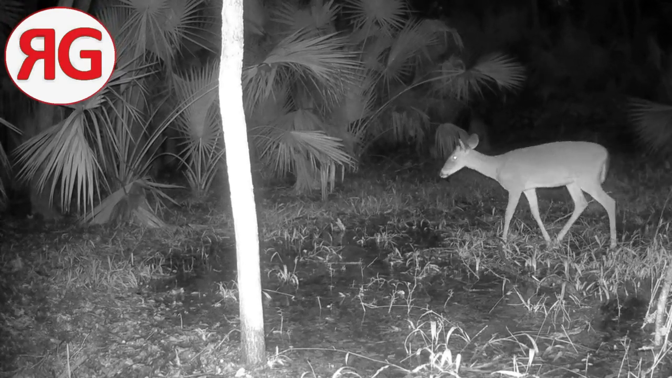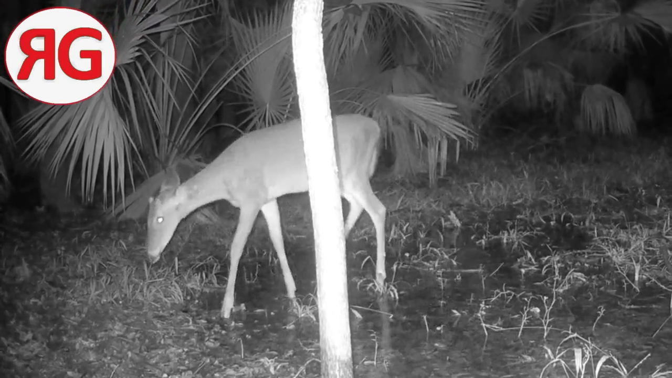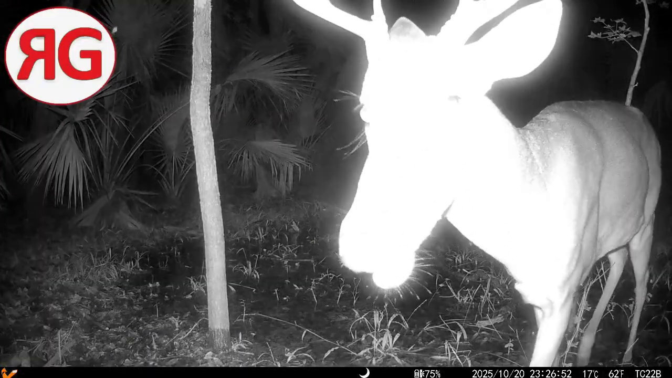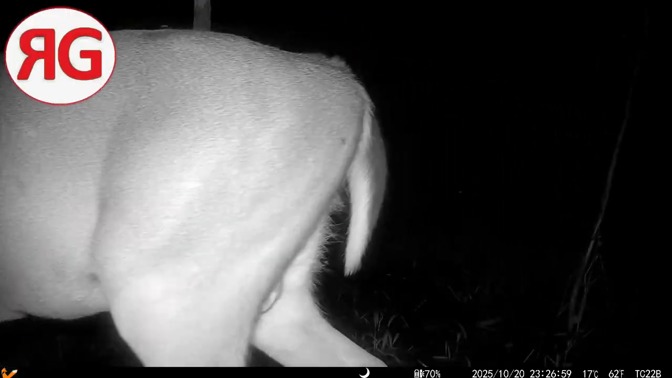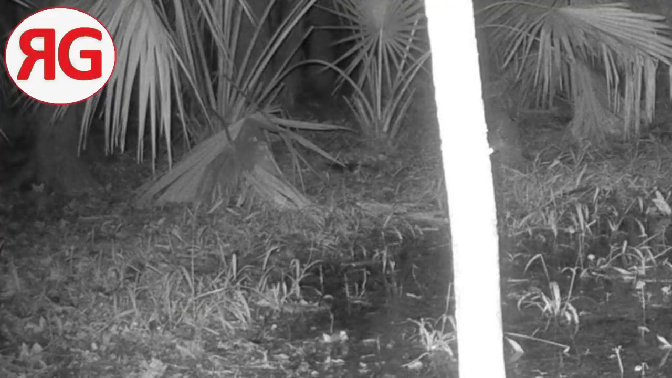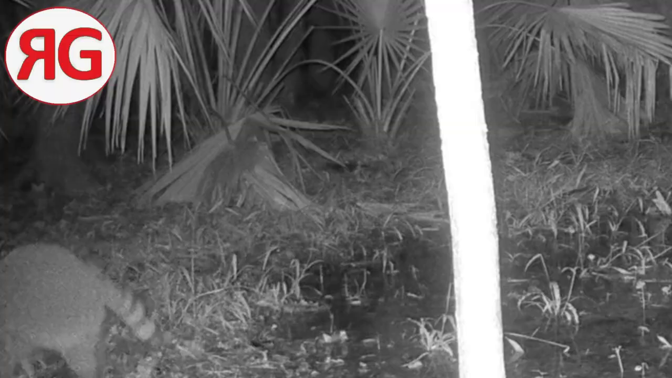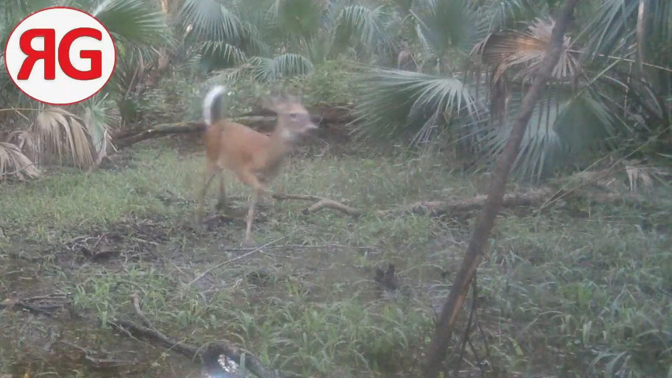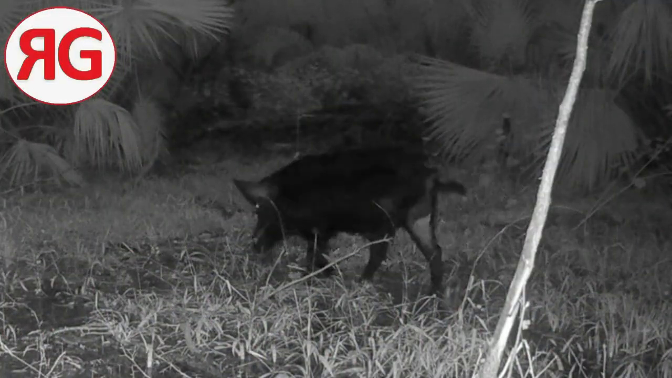Another deer wading through the water. Yeah, look at this buck. I guess he wanted us to know he was here. There's a raccoon come tipping through the water. One time he came tipping through there and he gave the tree a high five. He didn't do it this time. And that's why they call them white-tailed deer, because when they run, they put their tails up.